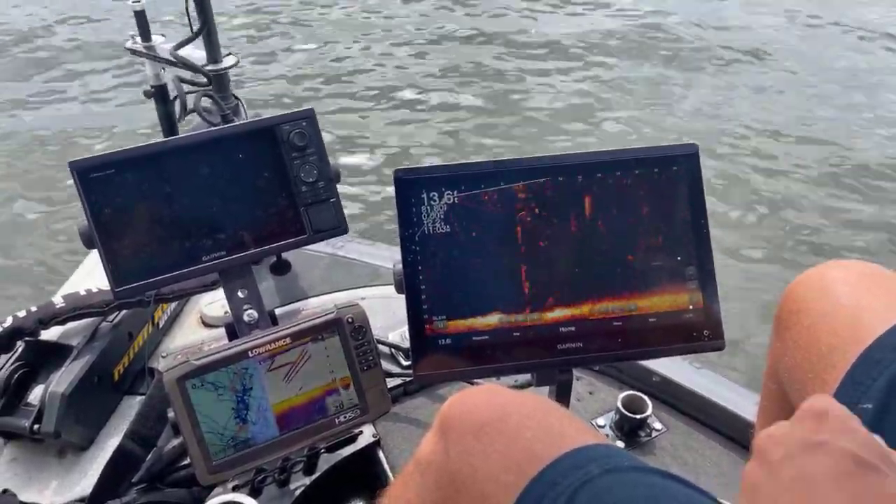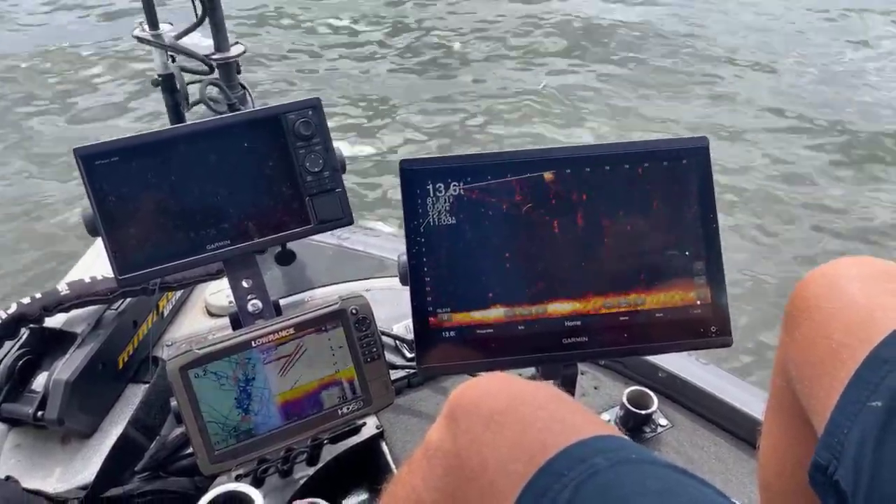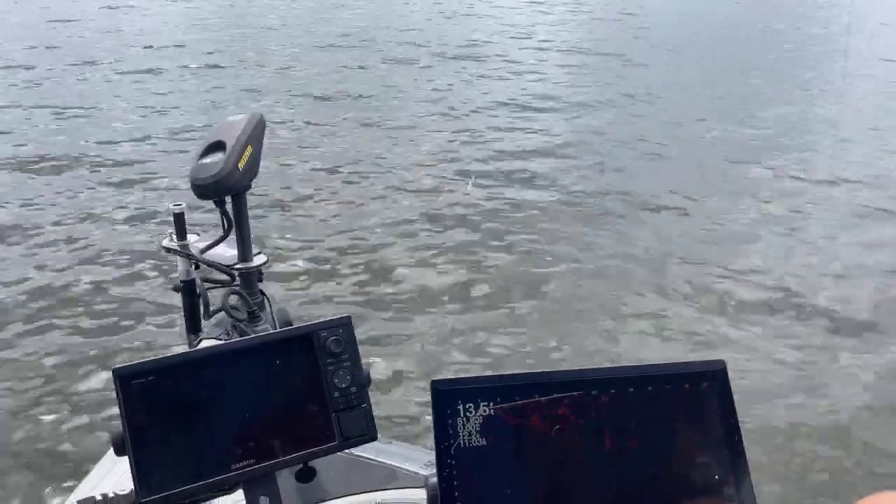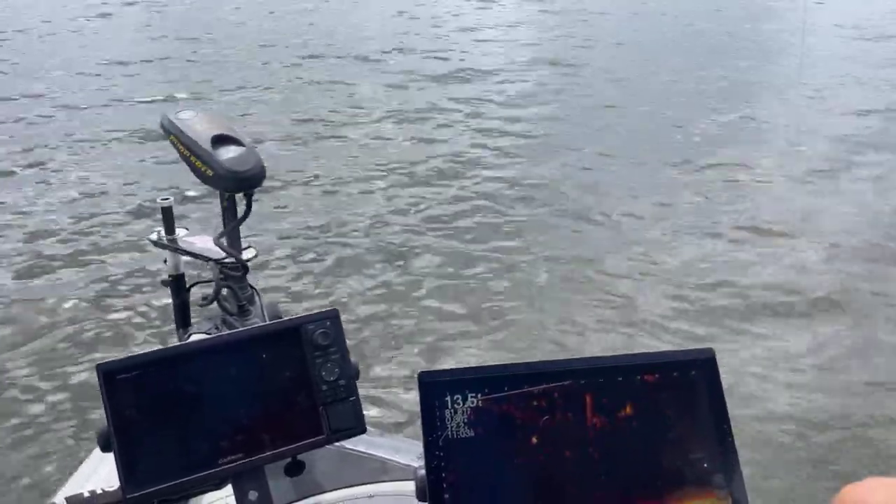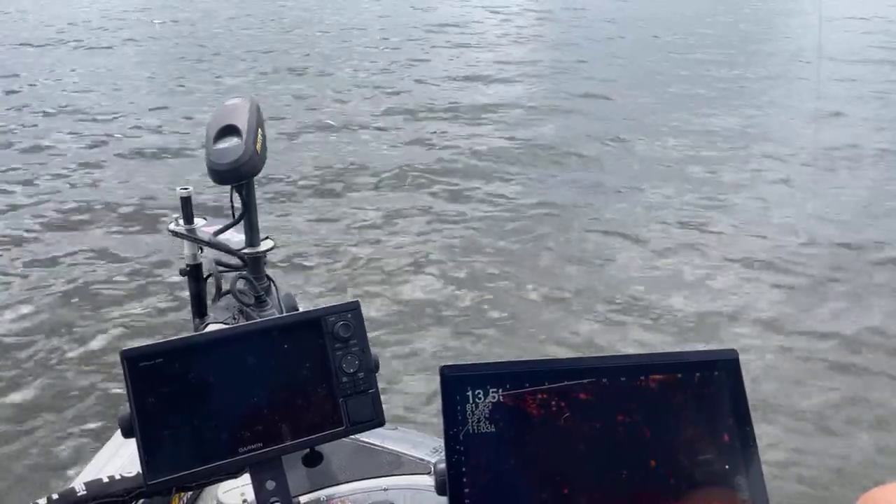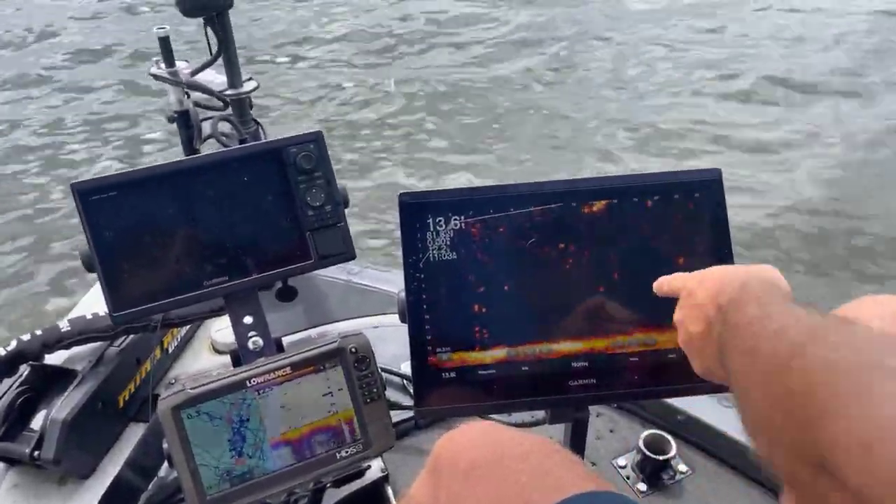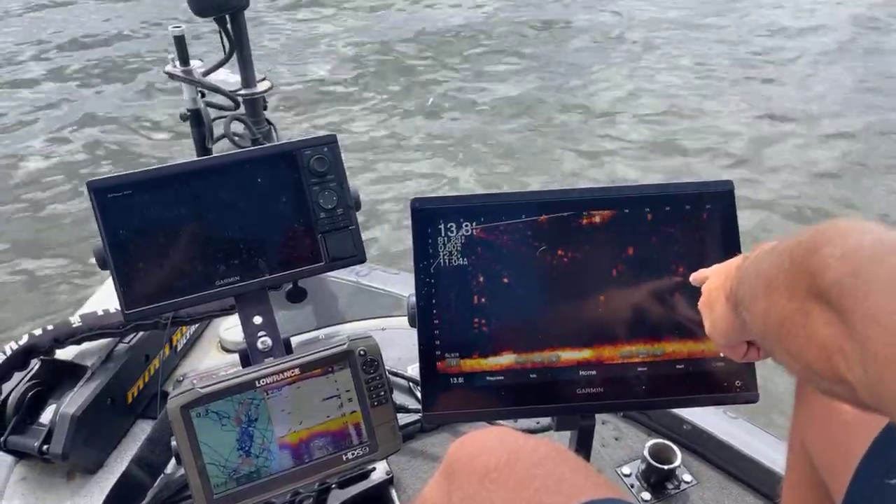Trying to catch back up with them fish because he wanted to eat. He just about half missed the bait there when I went to set the hook. And there ended up being two of them there that were pretty good size. We've got this one, and then we've got one sitting right there as well.